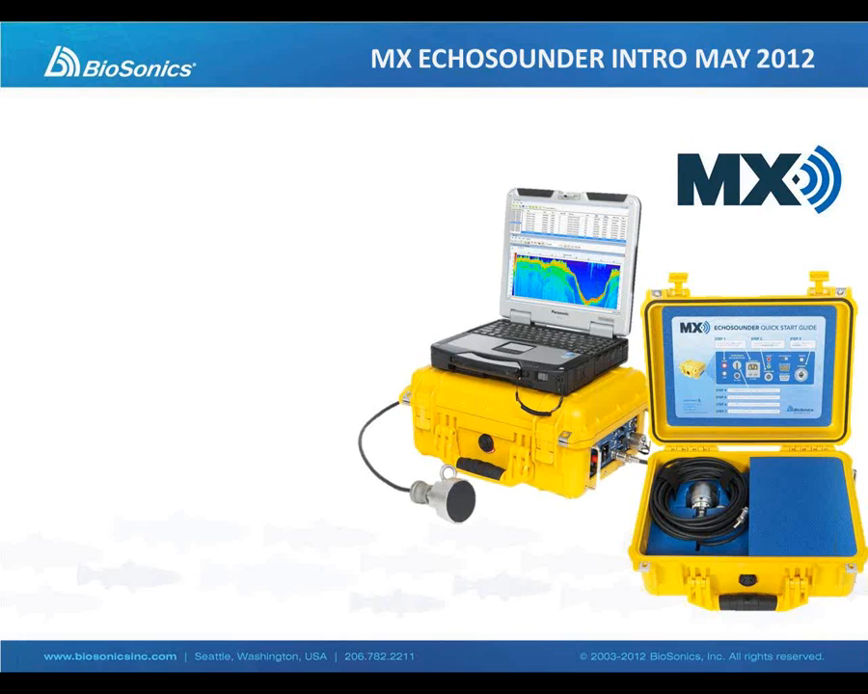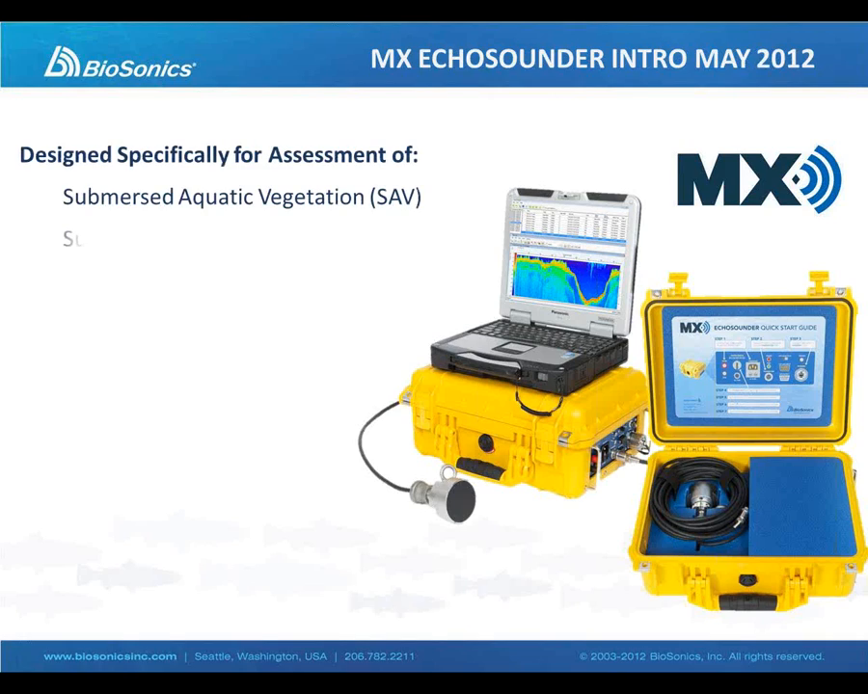So in May this year, we unveiled a new echosounder system called the MX Echosounder, which is specifically designed for these habitat assessment applications. The tool is designed for assessing vegetation on the seabed, classifying substrate, and providing bathymetric data.